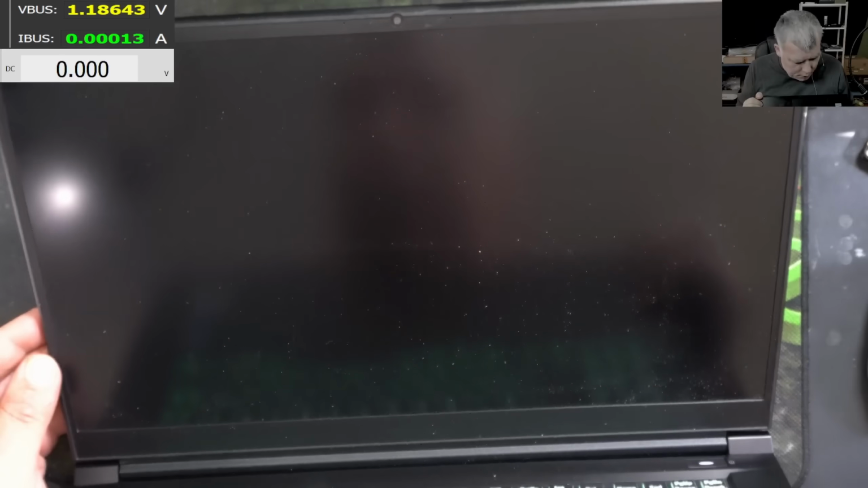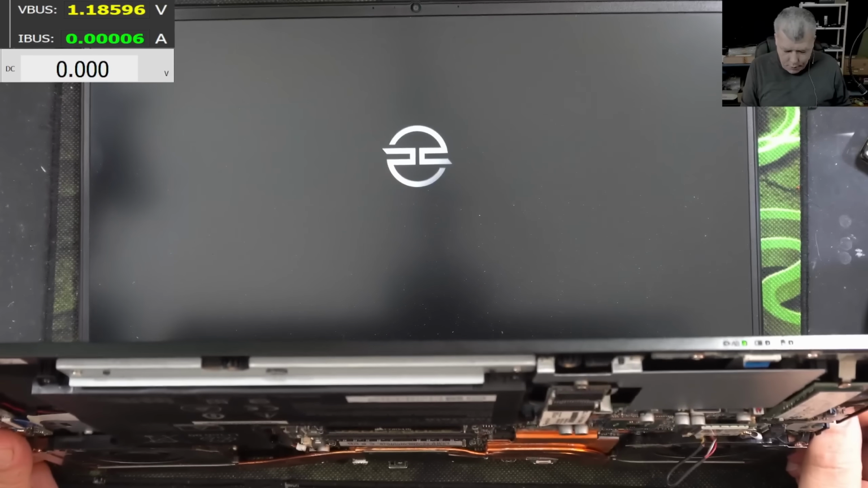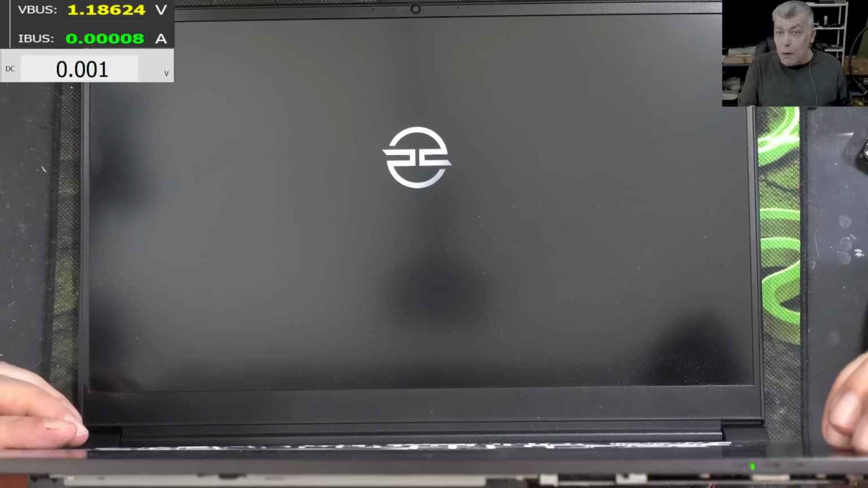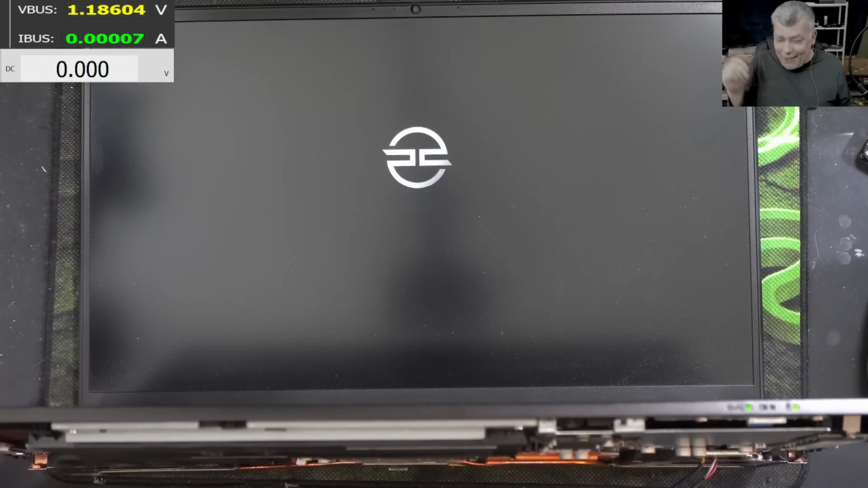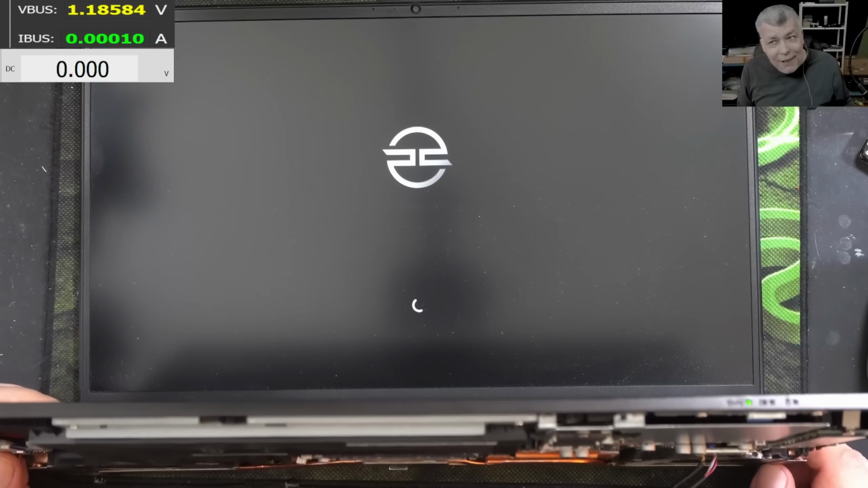I didn't know that. I mean, it depends on the battery, but it looks like the battery is getting activated when you remove the short. And we have picture. Check that we have picture. I can't believe I fixed it. We fixed it. Yeah, we fixed it.